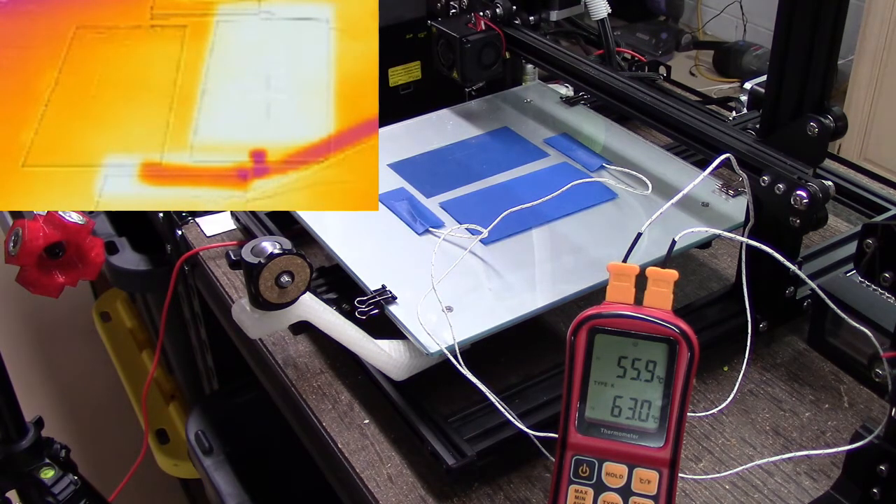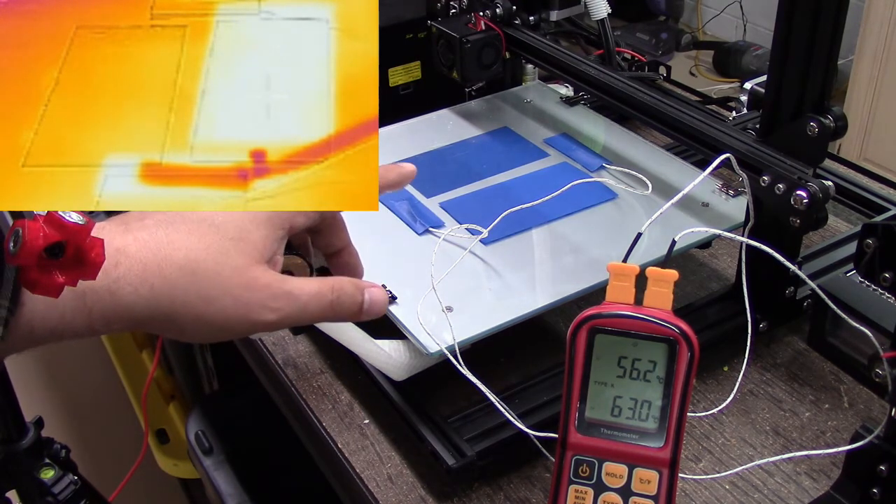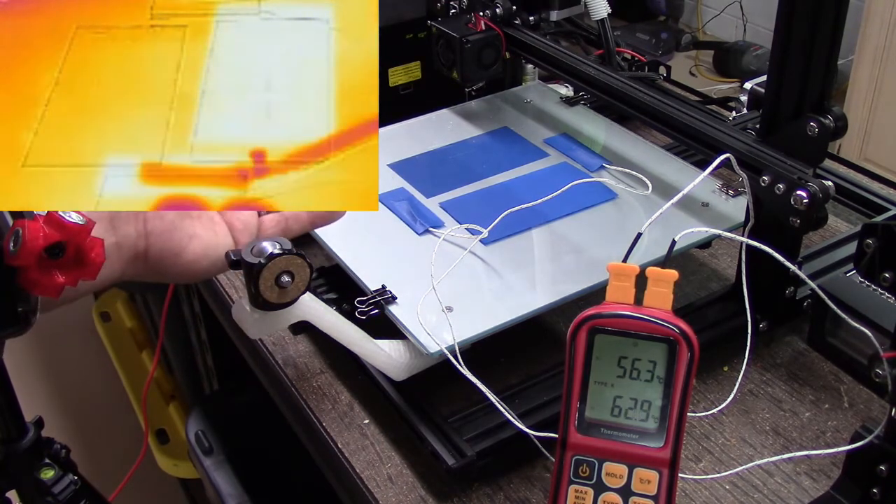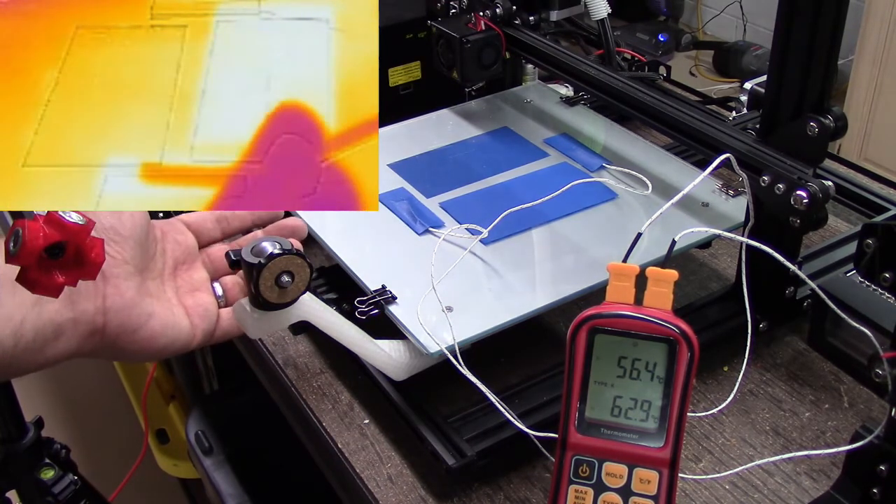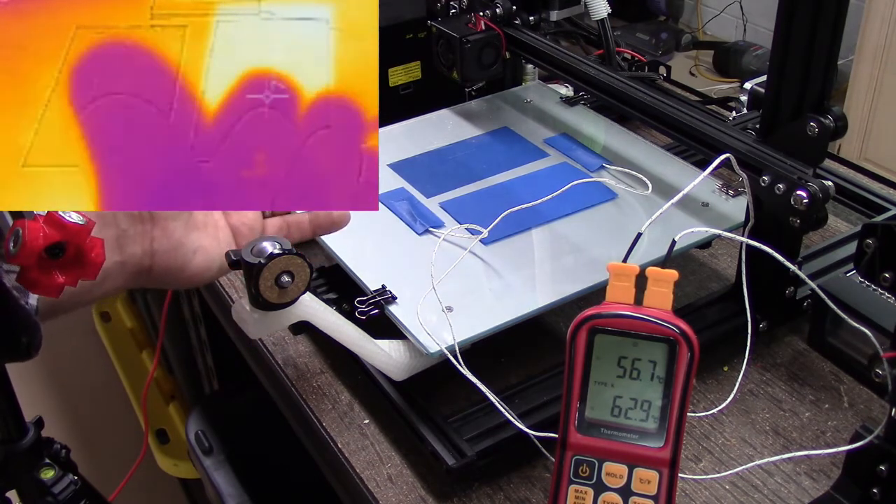Now this could be interesting again, because if you were printing PLA and putting this blue painter's tape, and I should probably back up. I should have probably talked about this earlier on, because one of the reasons I chose the blue painter's tape is when you're printing PLA, and this is primarily what you're going to print on this printer, this is the type of material you're typically going to use as some sort of tape to print on.